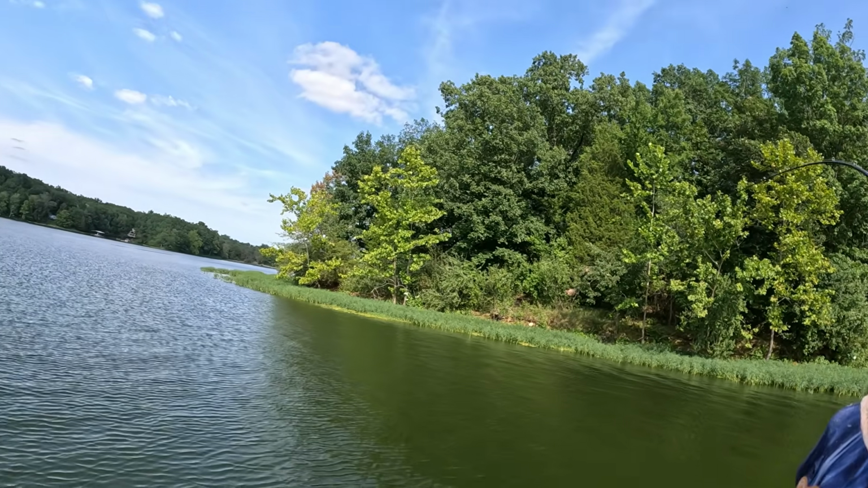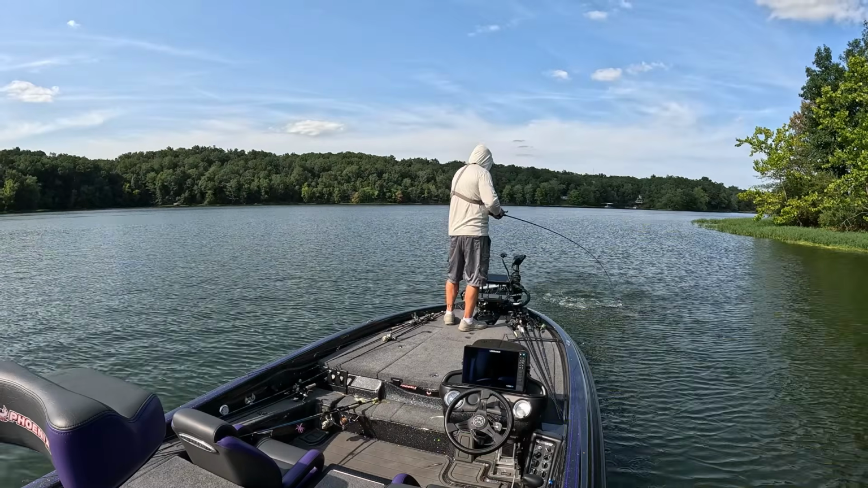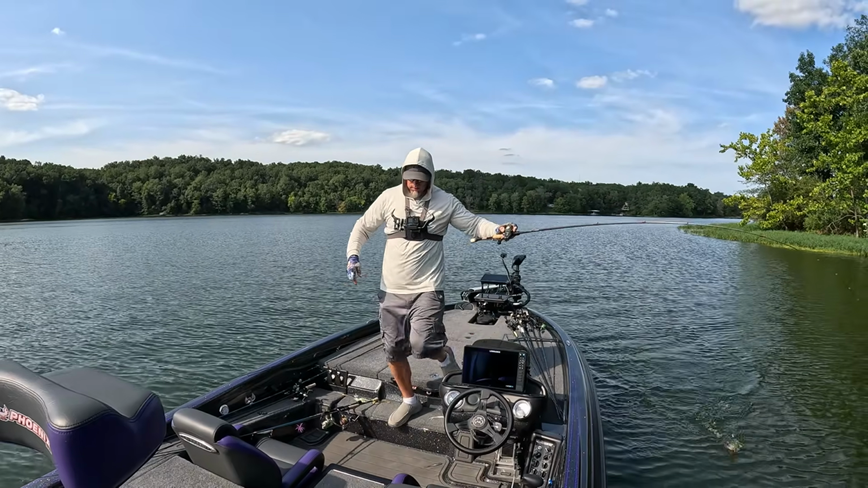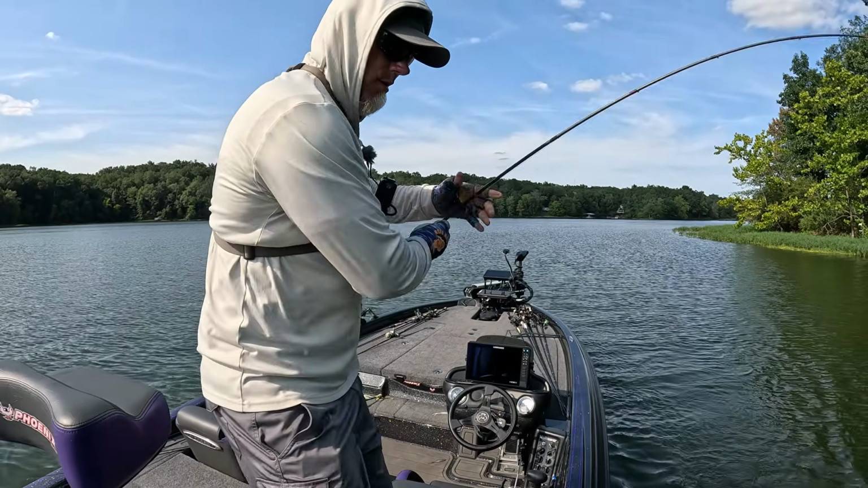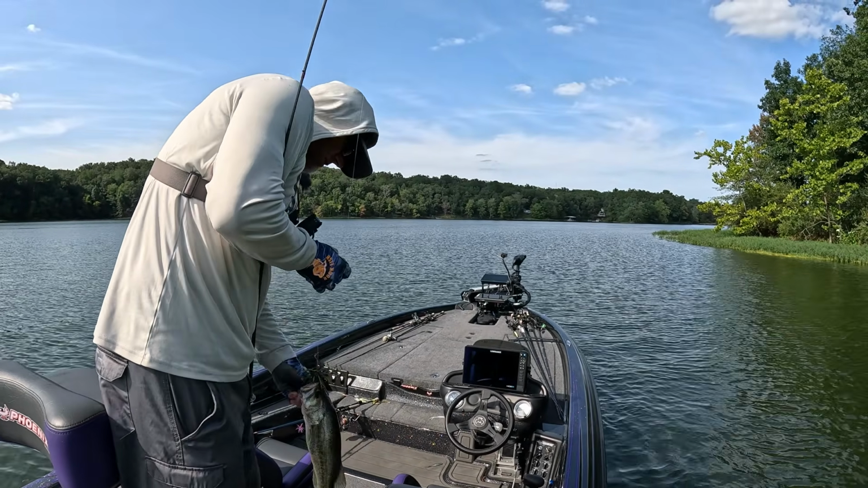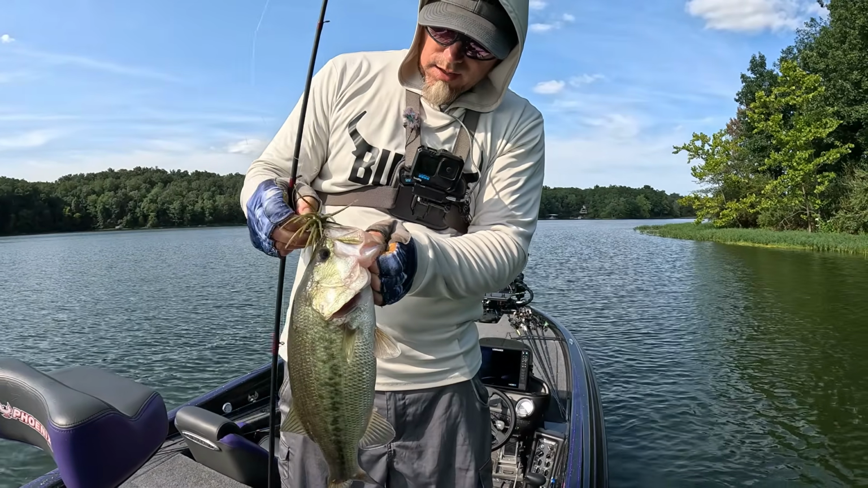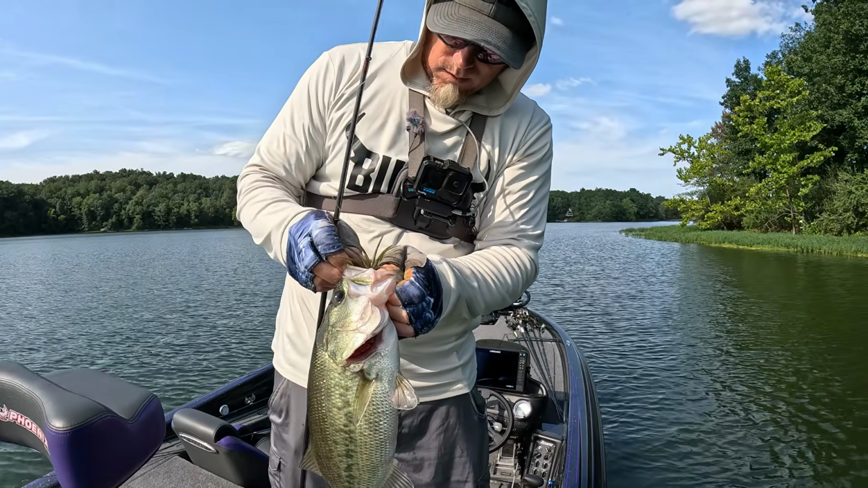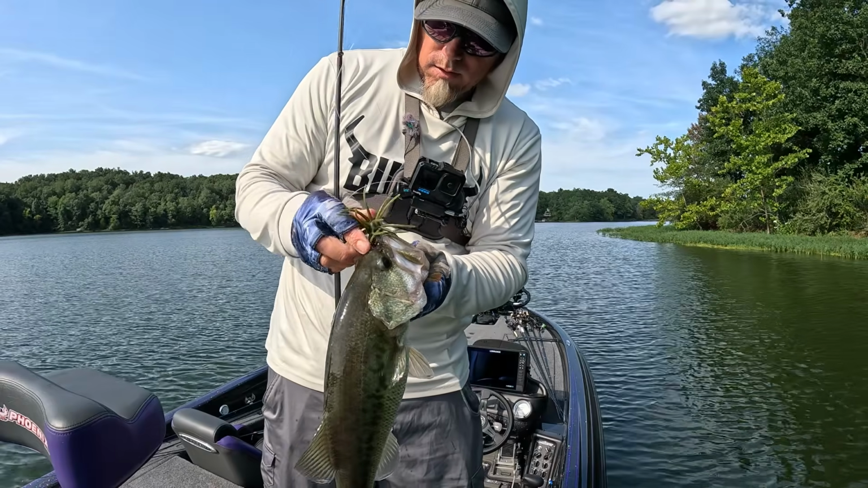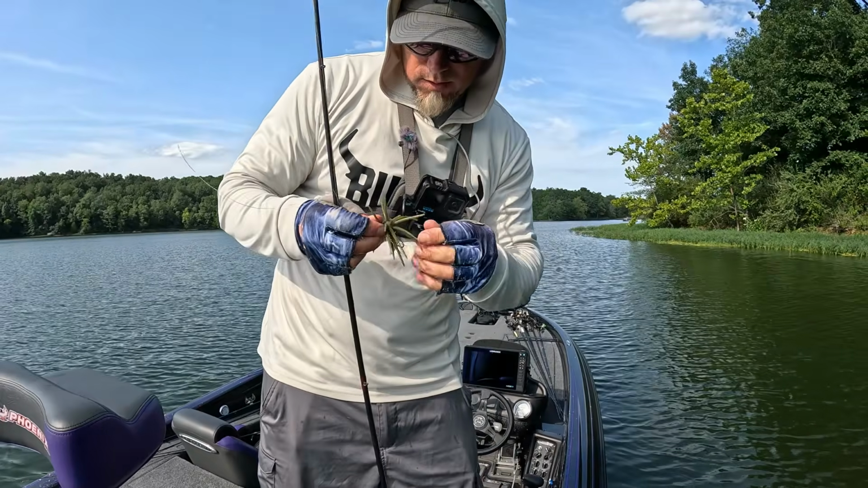Got him. Fish. Ha-ha. Decent fish. It's a good little urchin, man. I like it. It's working pretty good. These fish are not stupid by any means. I'm having to work for them for sure, but it's fun.